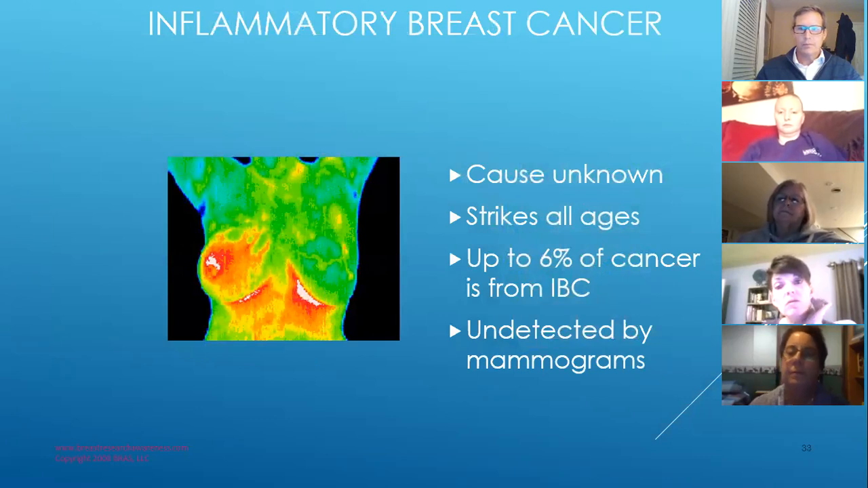So do you find, Chip, that there are radiologists that are resistant to looking at thermography scans, or is that becoming more mainstream for them? They're still, I would say probably 90% of radiologists are still resistant to it. Okay. They would only be open if they are more like functional medicine. Gotcha. If they've become open to there being more to life than conventional wisdom.